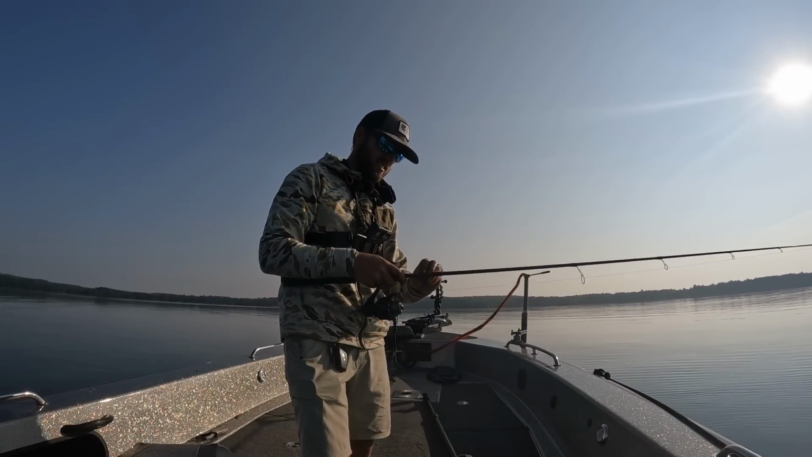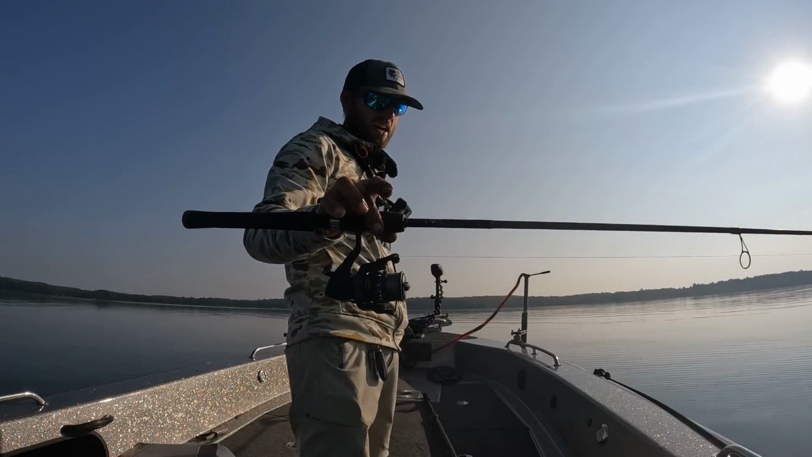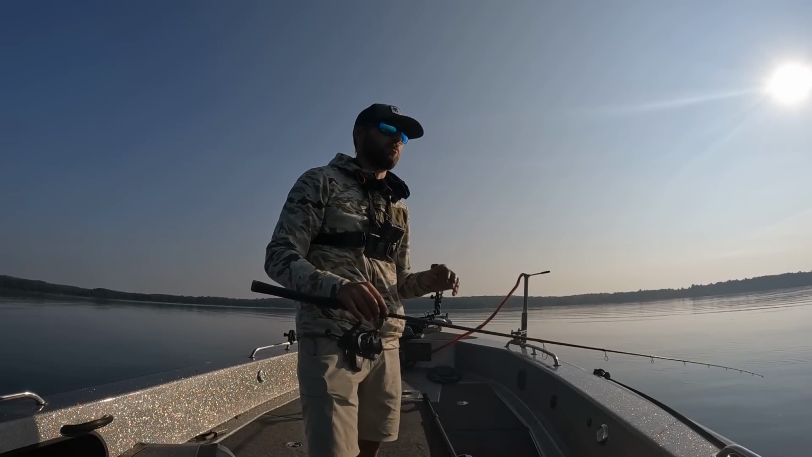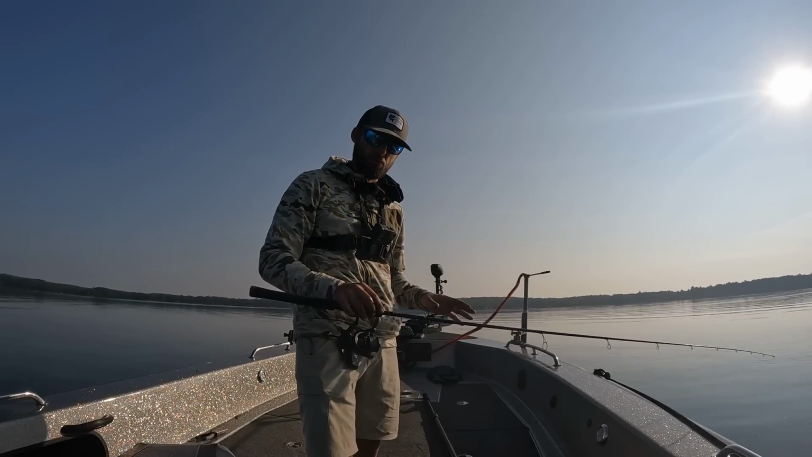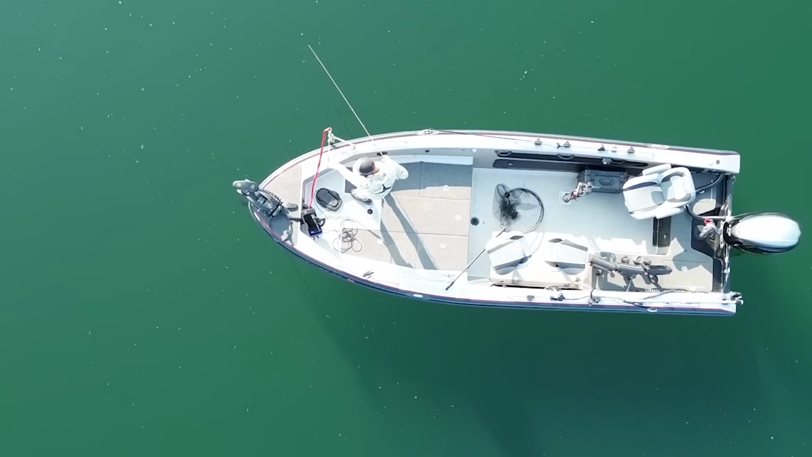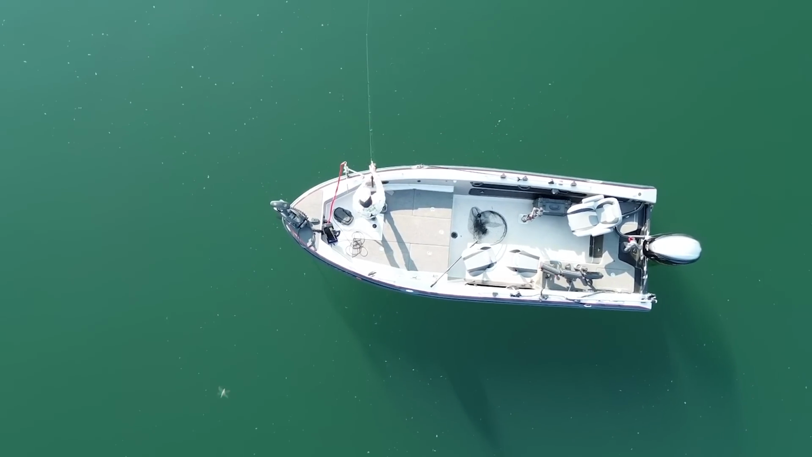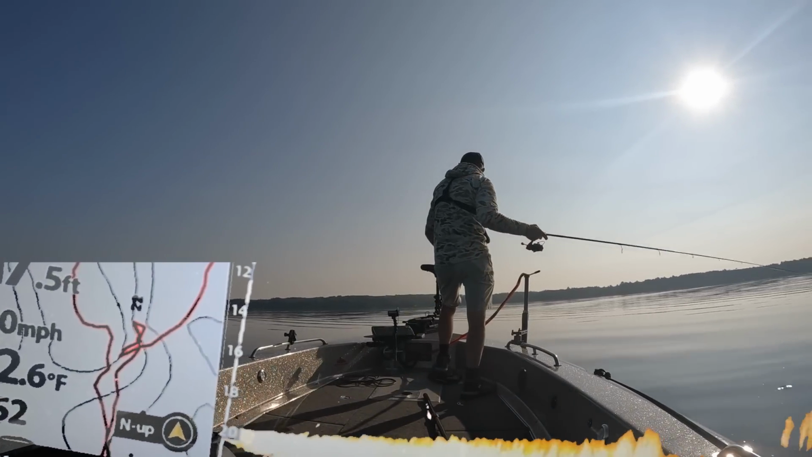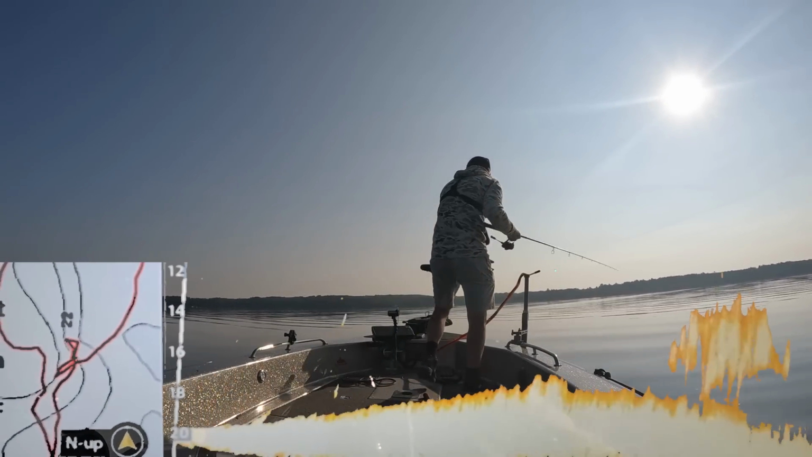Fishing Elliott 7.3 medium light fast, 10-pound braid, long 10-pound fluorocarbon leader. Very important to do a nice long leader when you're fishing real clear pressured water like this. That's what we want to see right there.